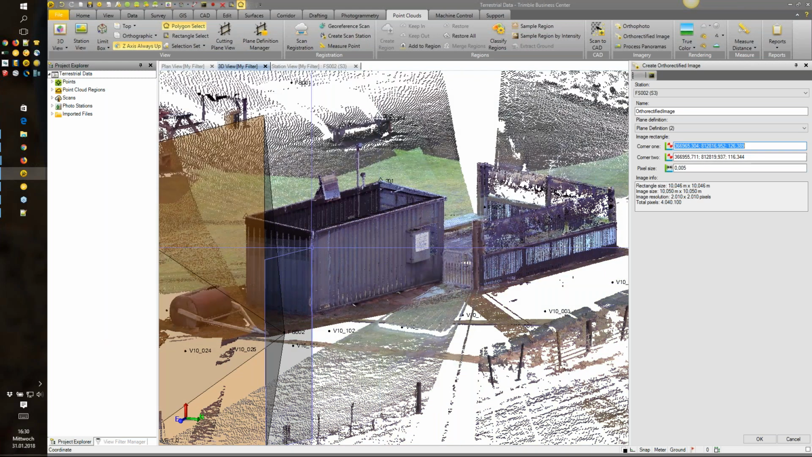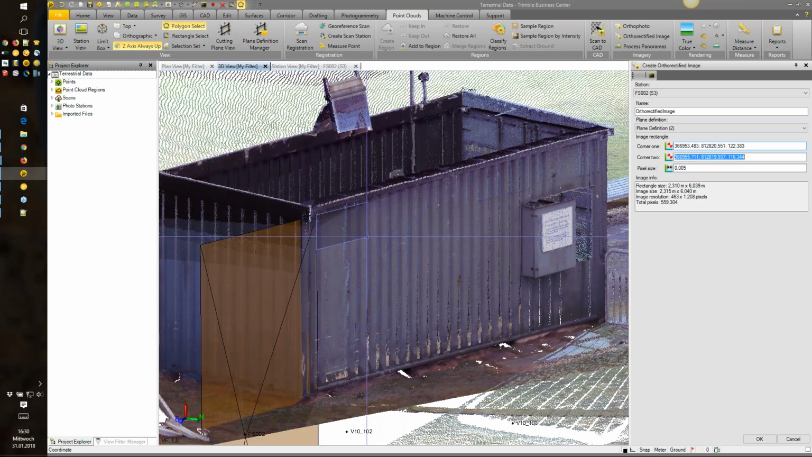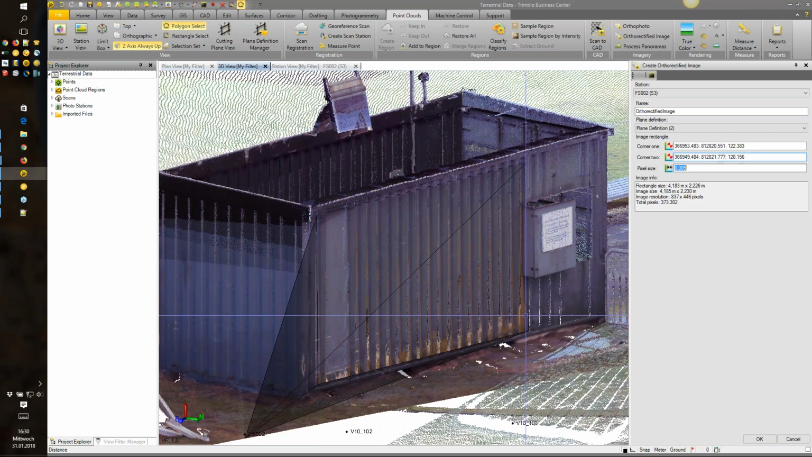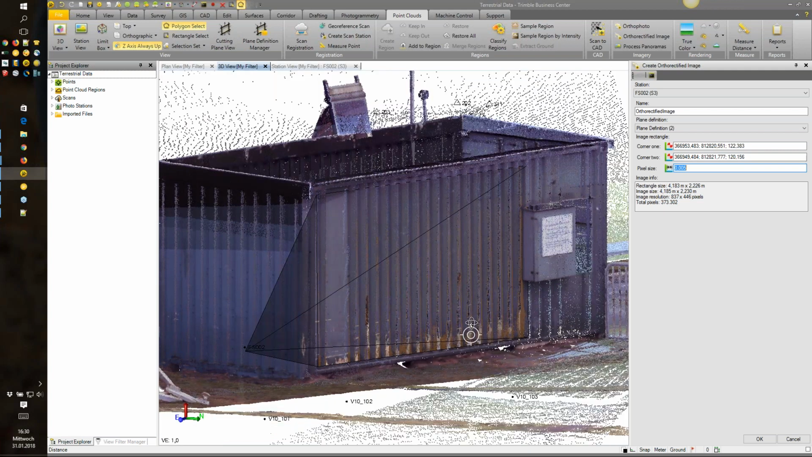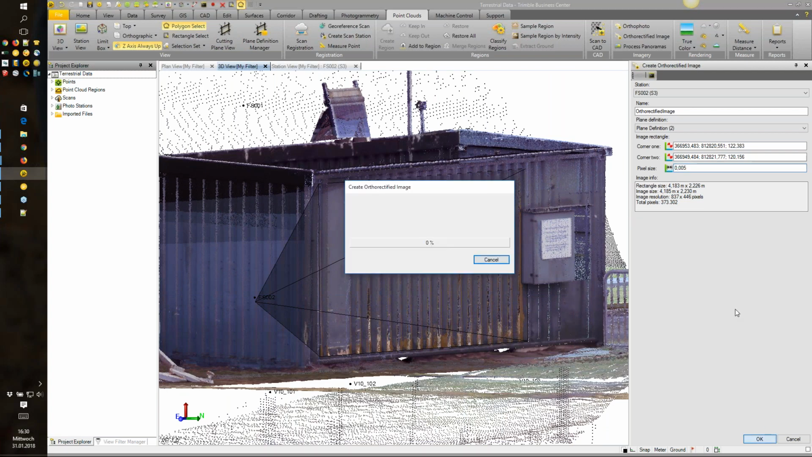From here we can select the corner of this image. So for example, this one, and then you can actually see this is our frame of the image. Pixel size, I will leave it at 5 millimeters and say okay.